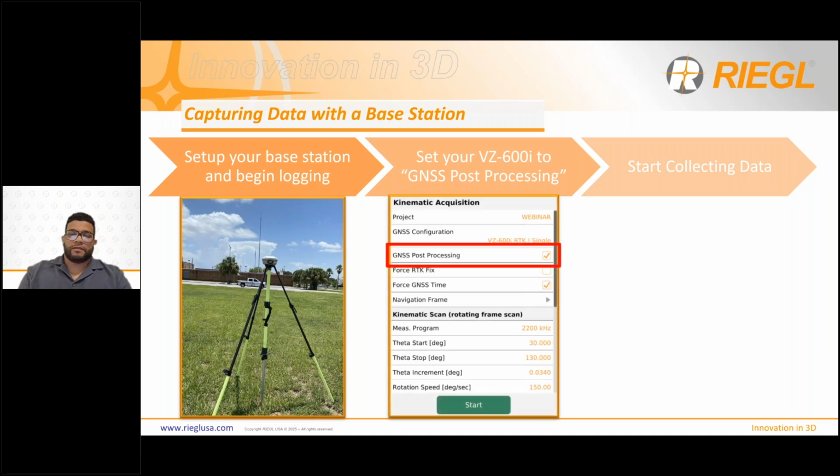The next thing you're going to do after the new update on the 600i, there's going to be a new option in the Kinematic app called GNSS post-processing. You're going to make sure that that is enabled. That's going to let you use the Kinematic app with only single GPS instead of RTK float and RTK fixed. And then you're going to hit start and collect data the way you've always done.